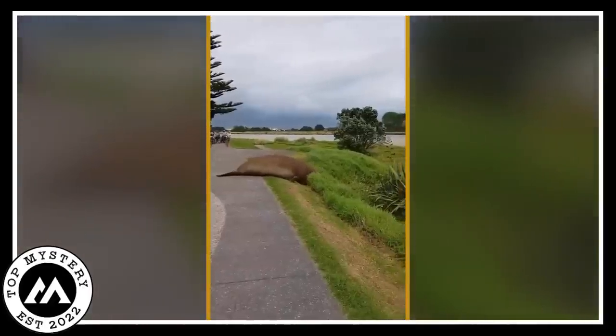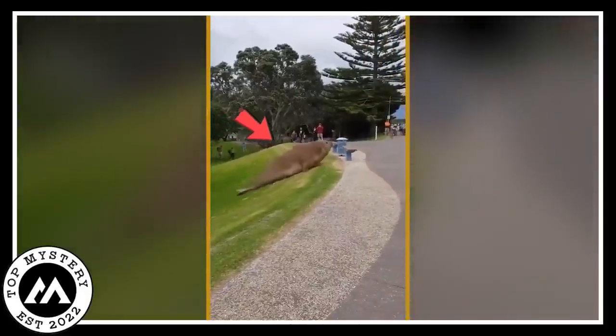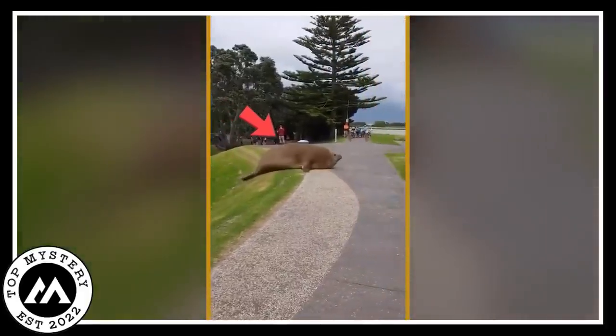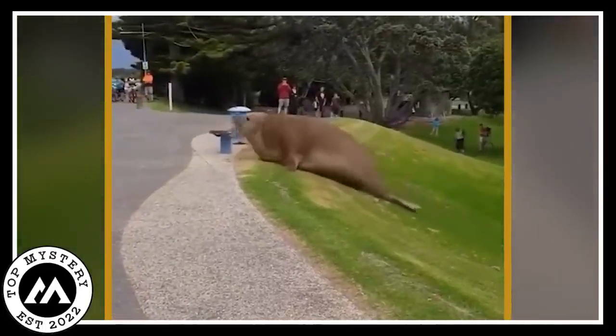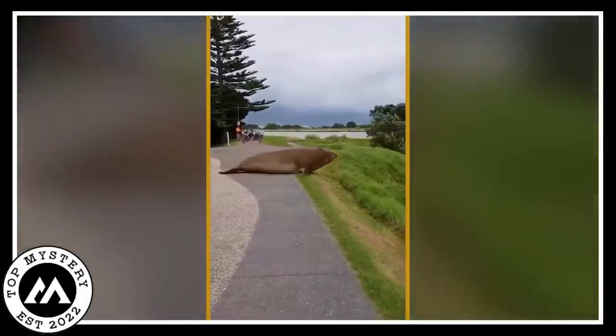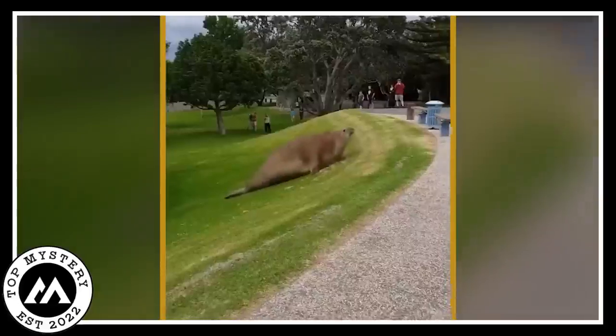People couldn't figure out where this enormous creature came from. It felt as if it had emerged from the depths of the ocean, breaking free from the water to explore the land. In that strange and bright moment, the park transformed into a place of mysteries. Reality mixed with the unknown, and the massive elephant seal became a puzzle that no one could solve.